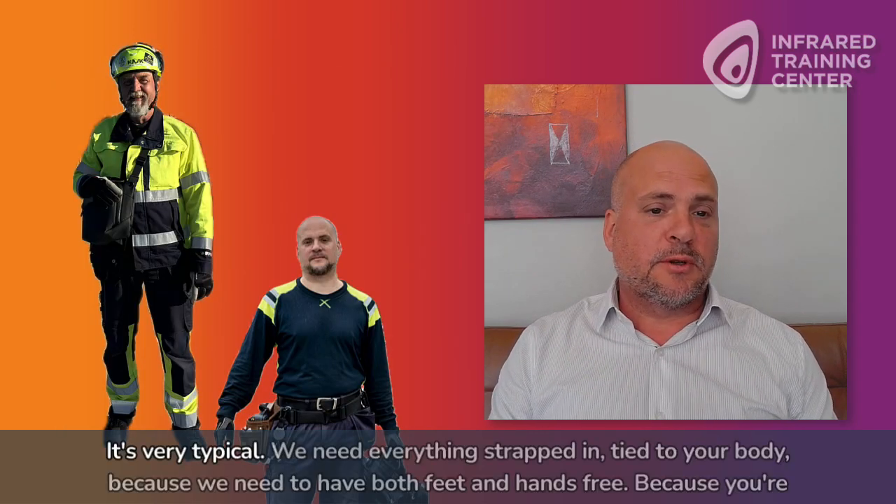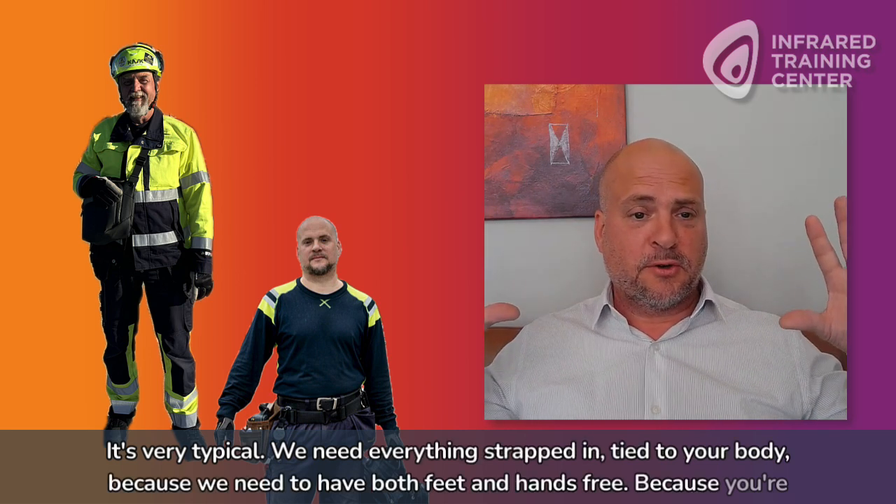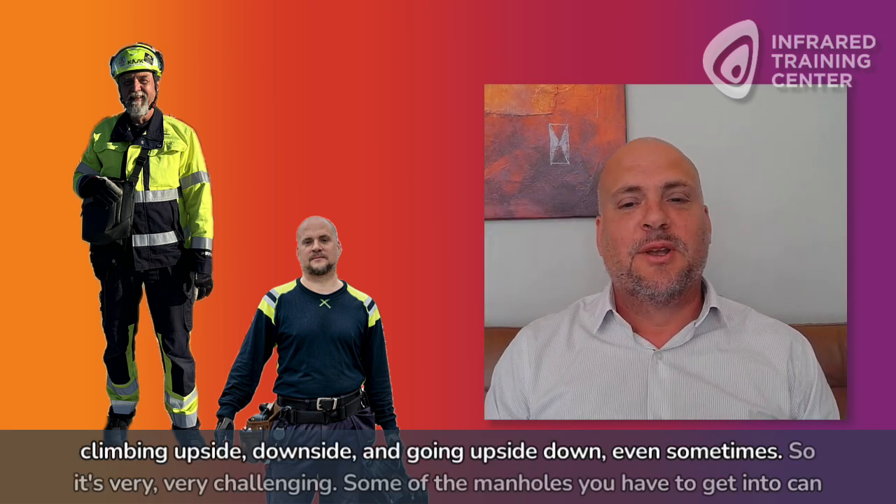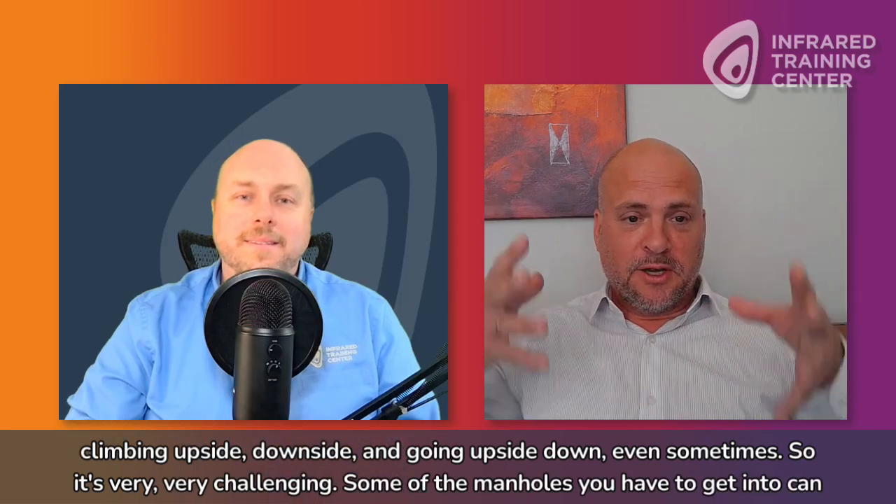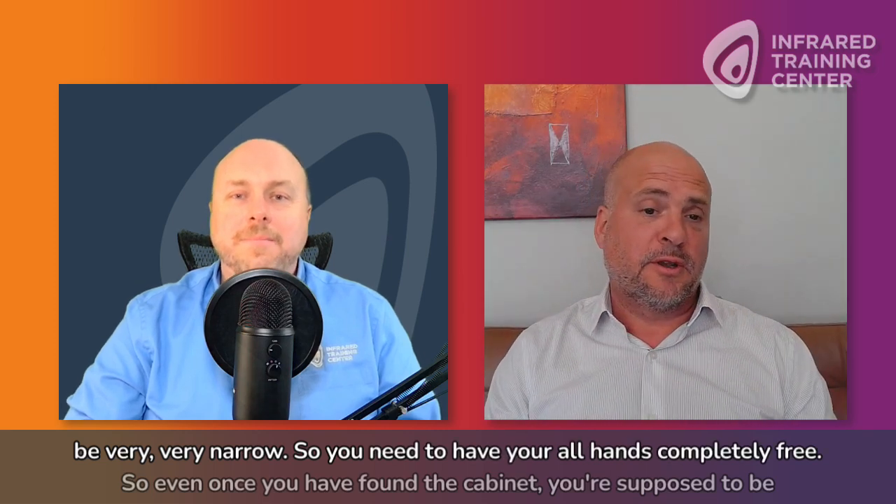So we have an example of that, Fredrik. You sent me a picture, I think. Is this a typical setup, what we see here? It's very, very typical. We need everything strapped in tight to your body, because we need to have both feet and hands free. You're climbing upside, downside, and going upside down even sometimes. So it's very, very challenging. Some of the manholes you have to get into can be very narrow, so you need to have both hands completely free.